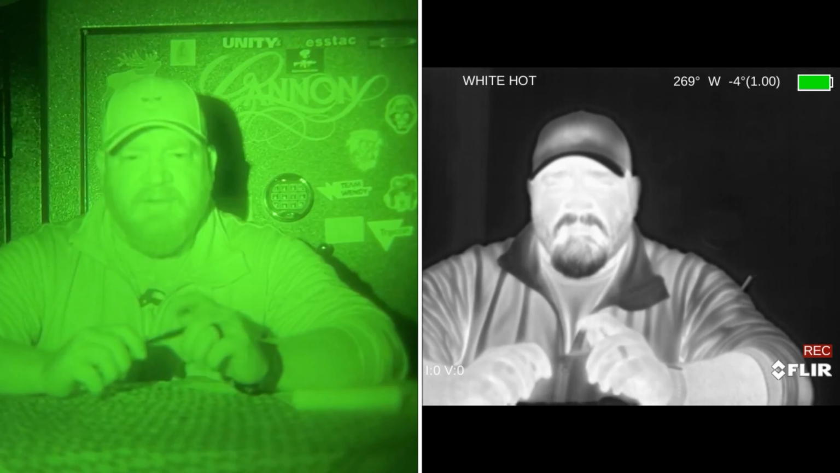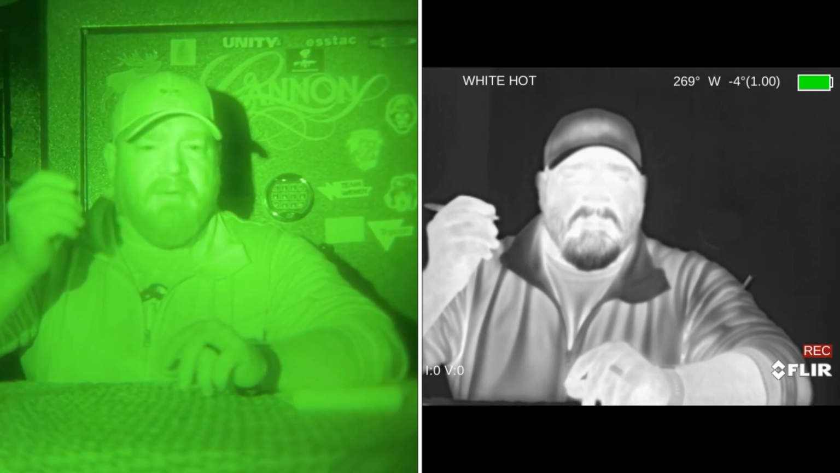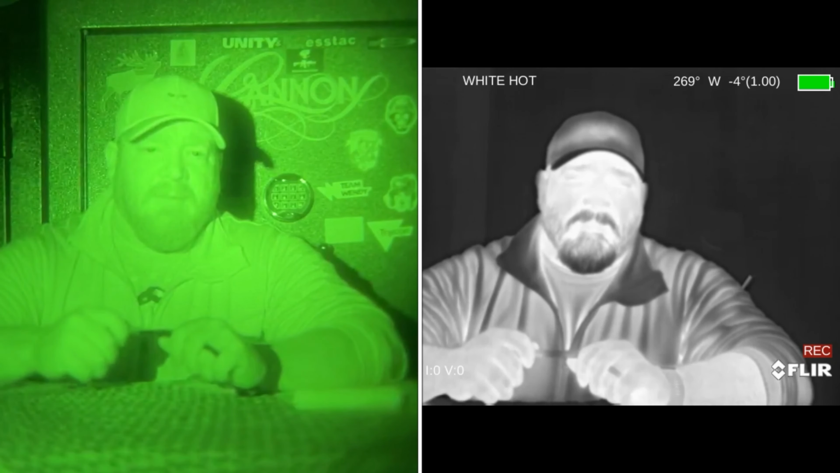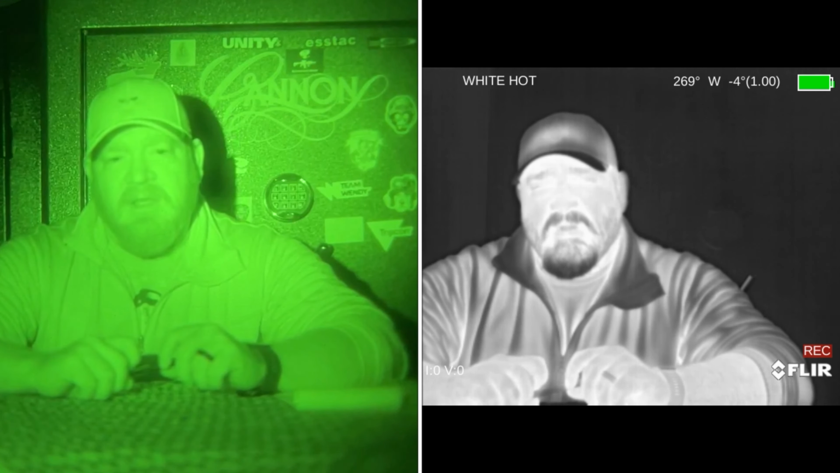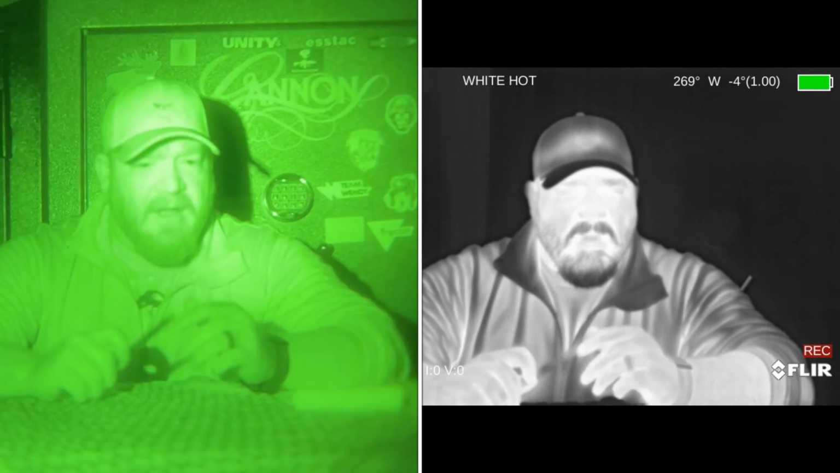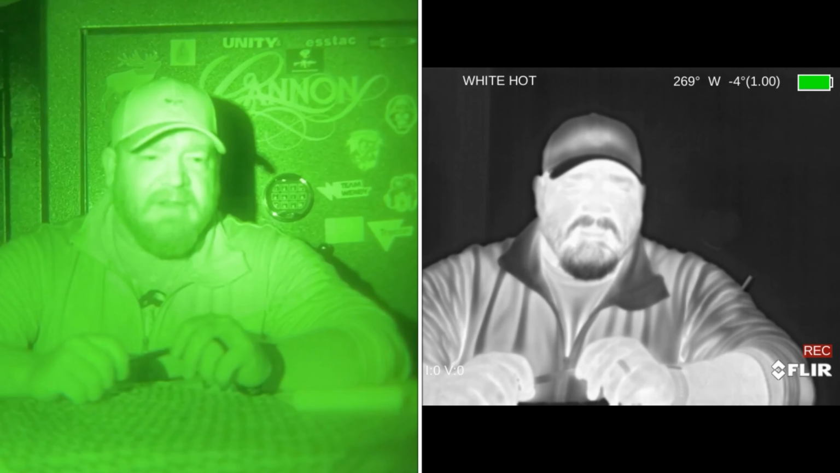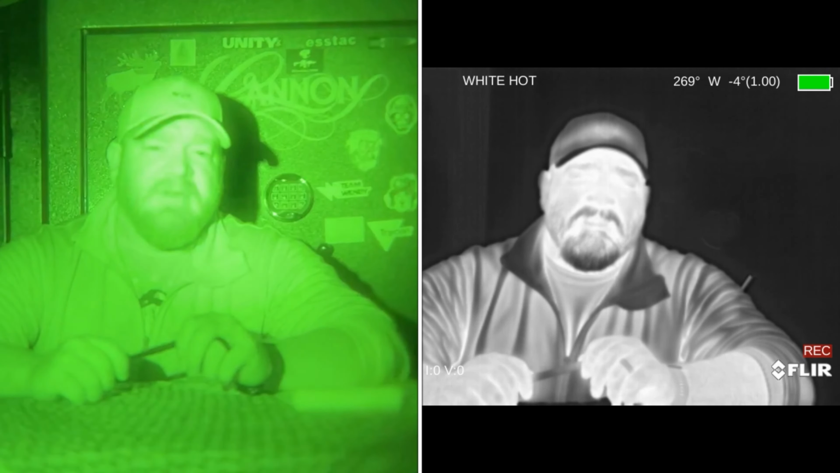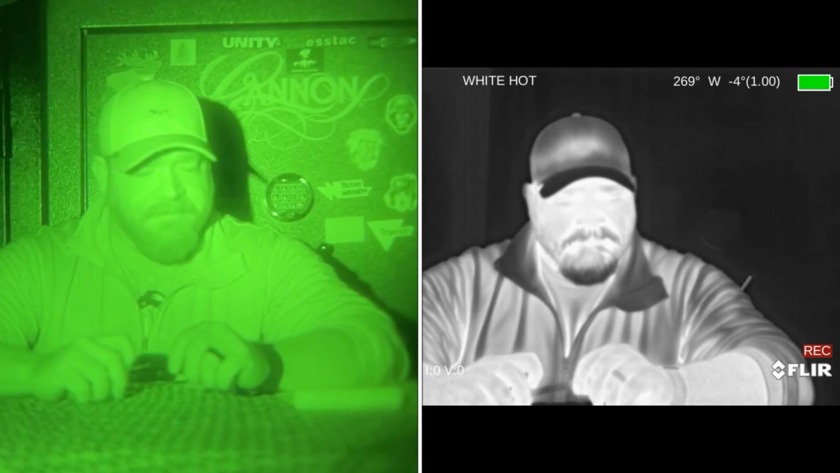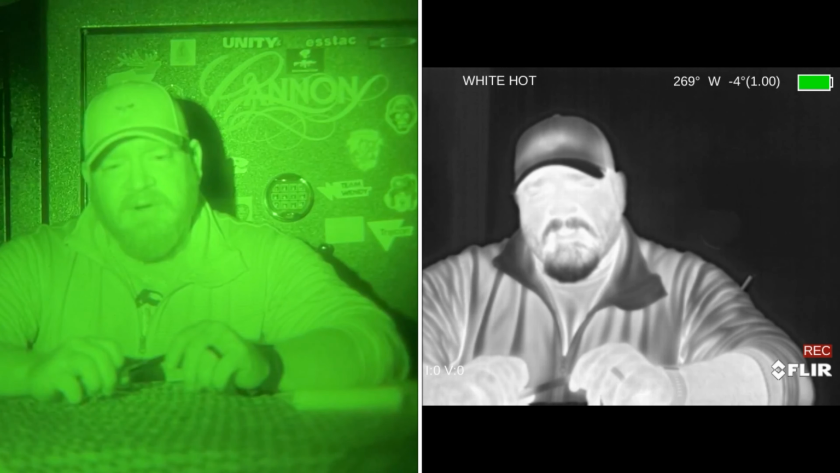Obviously, I'm running the green phosphor PVS14 on my right, your left side of the screen, and the thermal is going to be on my left, your right side of the screen. And that thermal is being internally recorded on the FLIR Breach. One of the benefits to the FLIR Breach model is it can hold up to 1,000 still images or 2.5 hours of video.